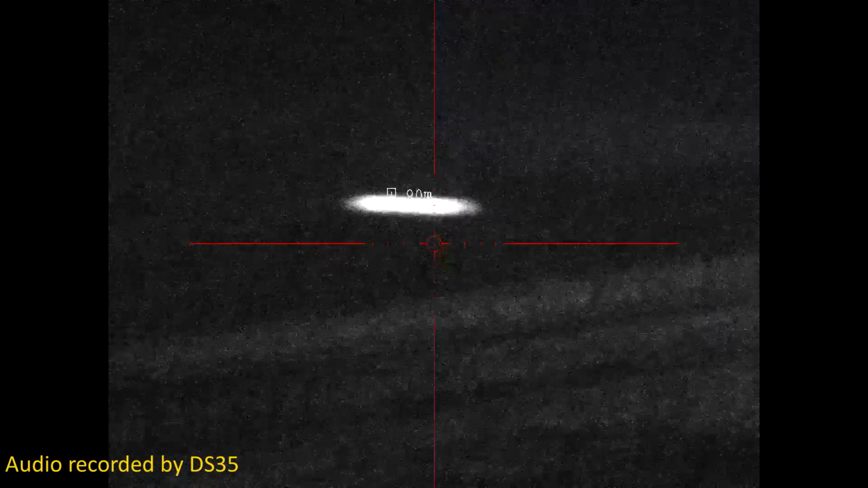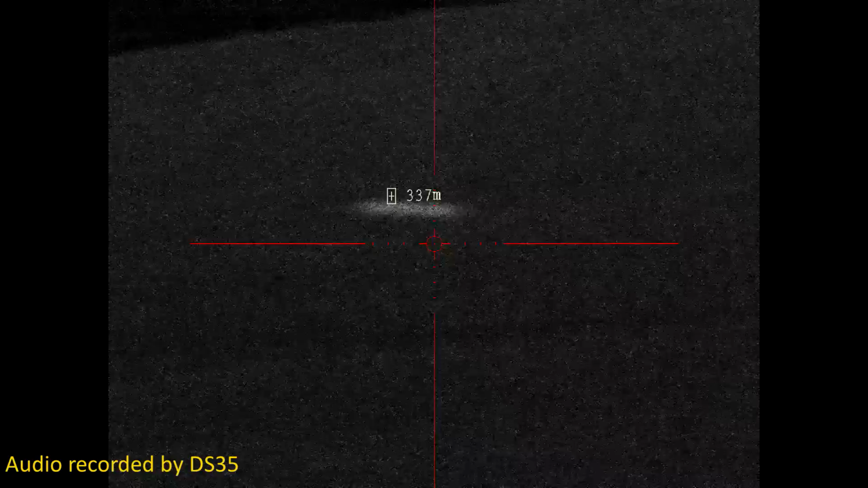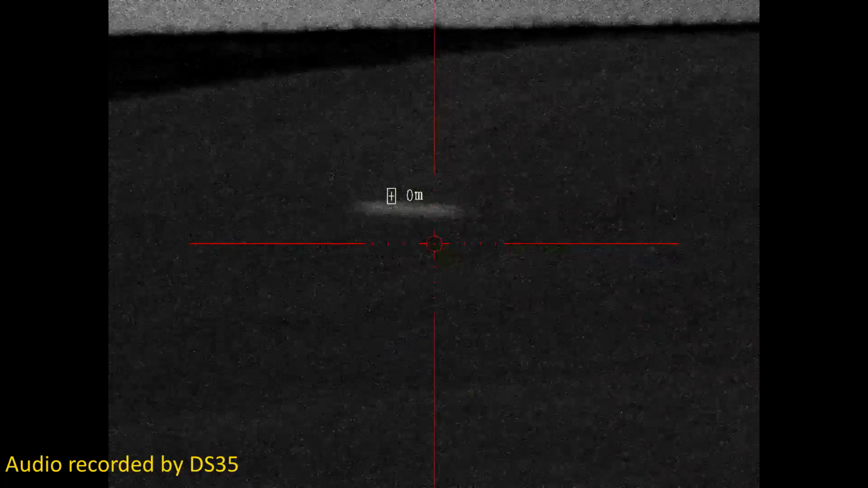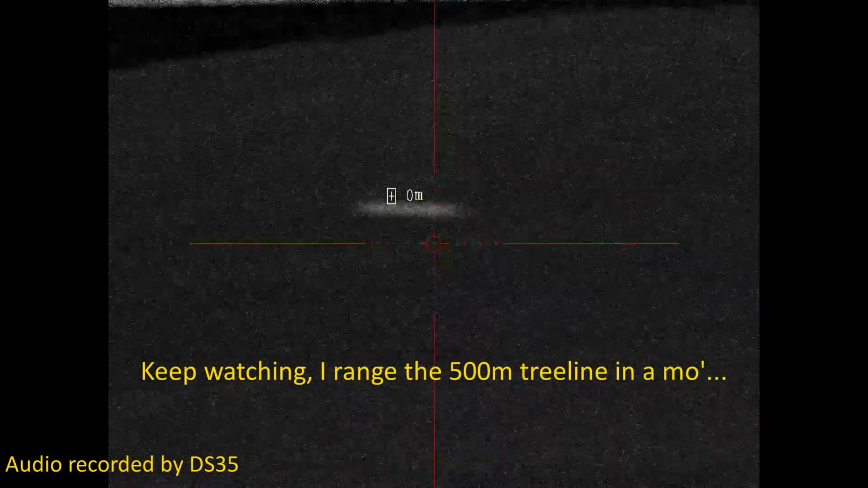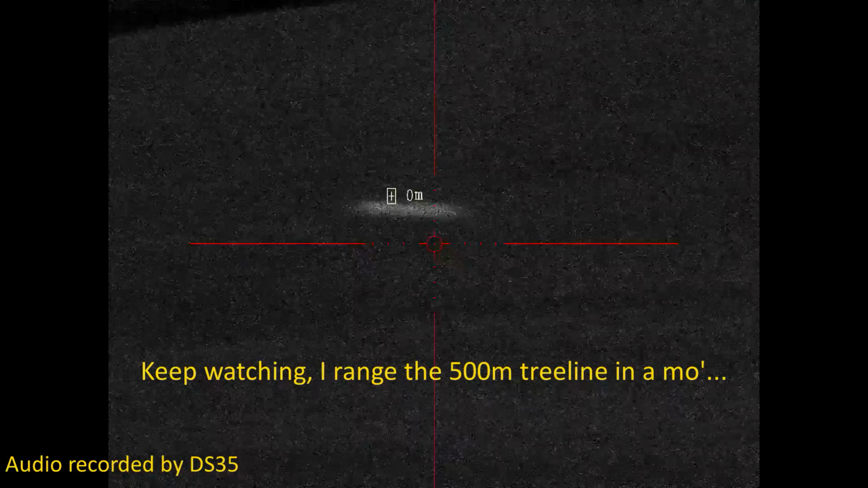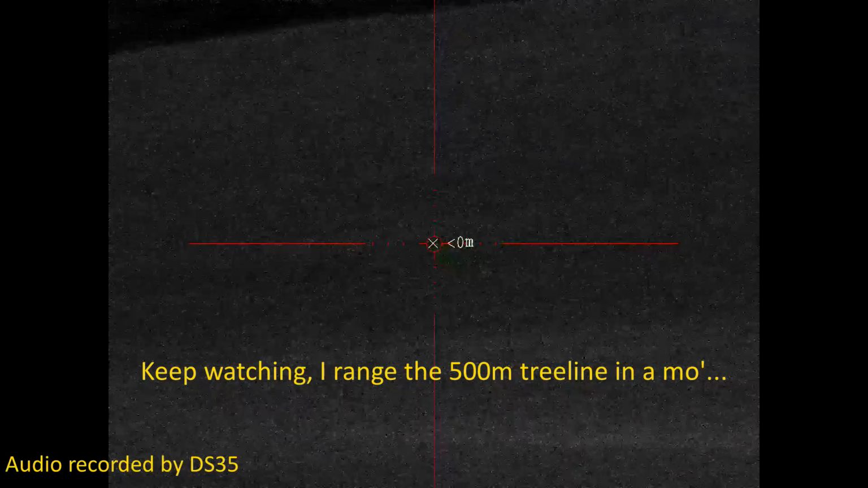And distance, up to the brow of the hill there. I'm not going to have a great return on the laser off the snow, which isn't really surprising. But certainly over 300 meters. So let's switch off LRF.